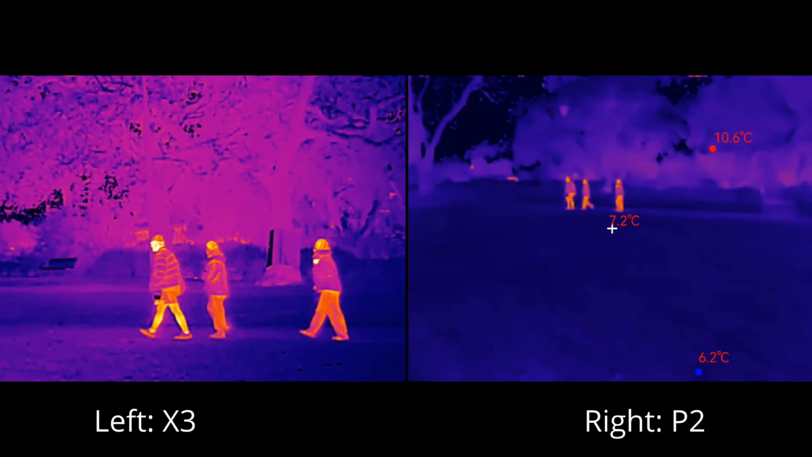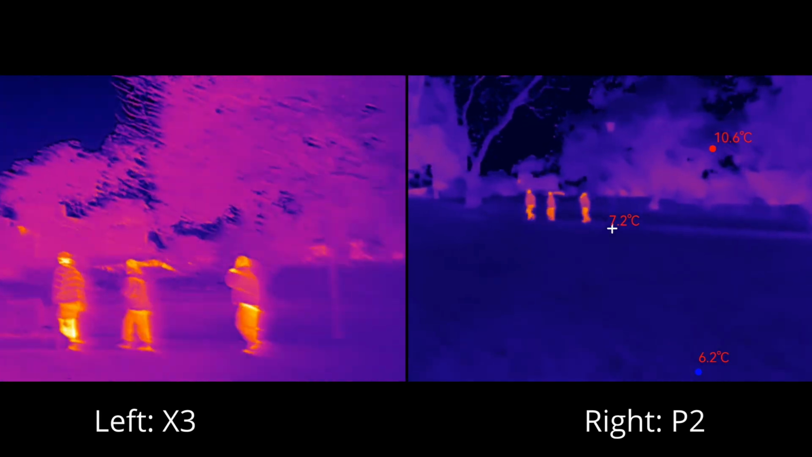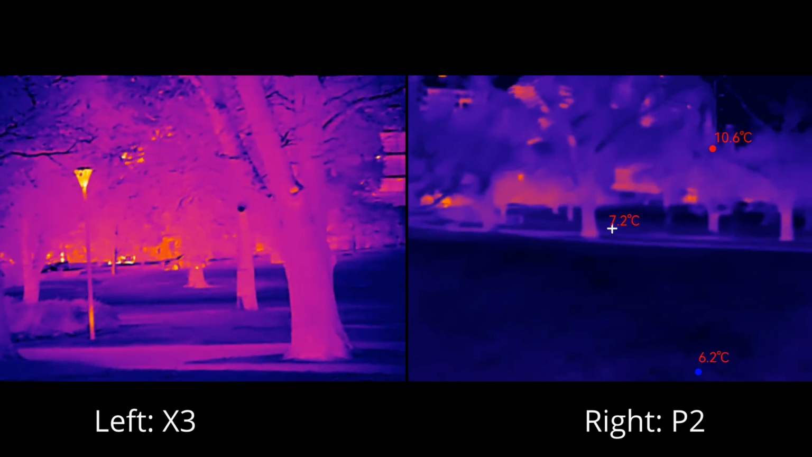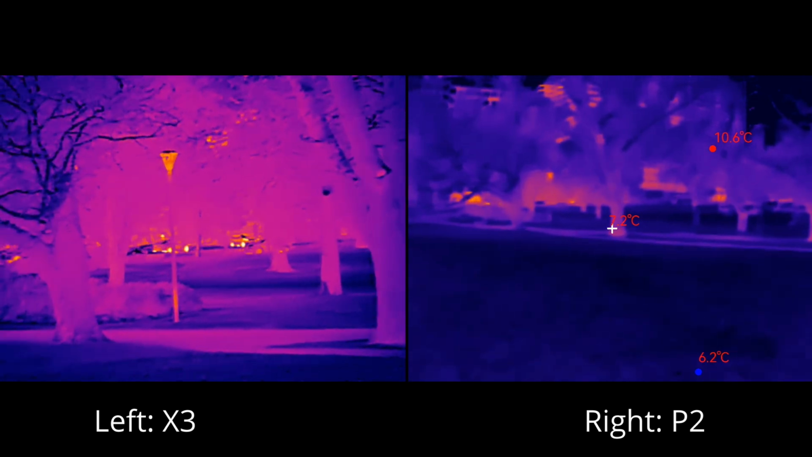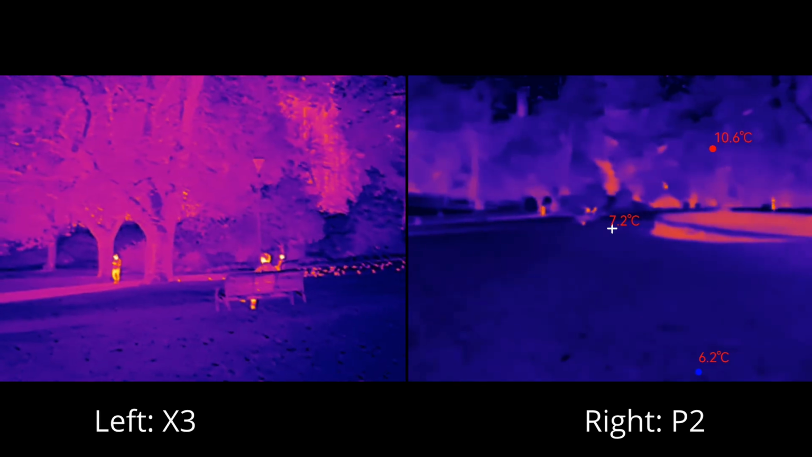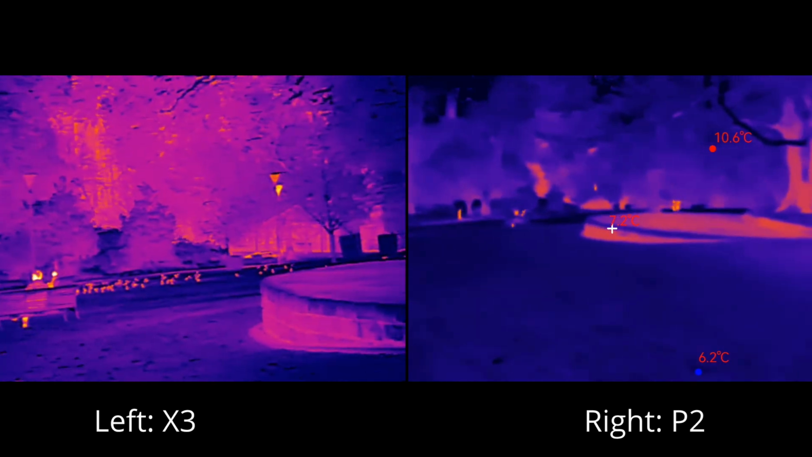So those are the 3 people. Let's have a look in the distance. Look at the cars there in the distance. You can't really make them out so well, but you can see them. Oh, the guy here on the bench. And the birds, which aren't really visible as well.